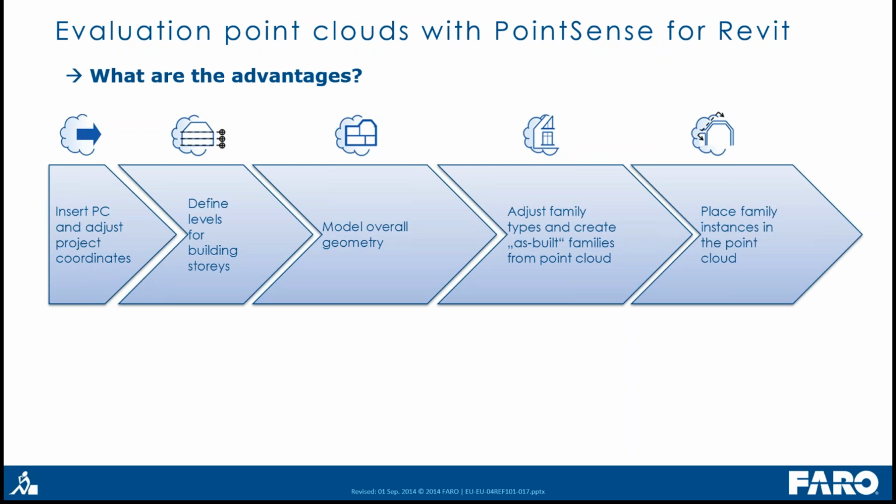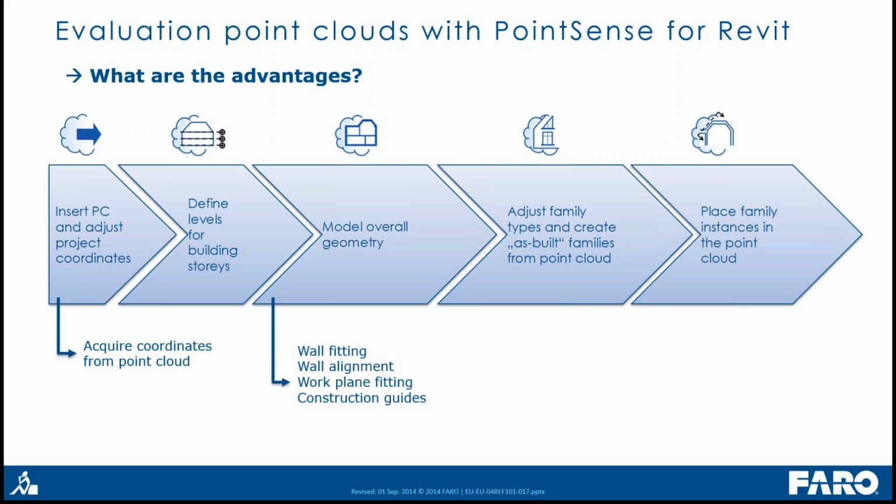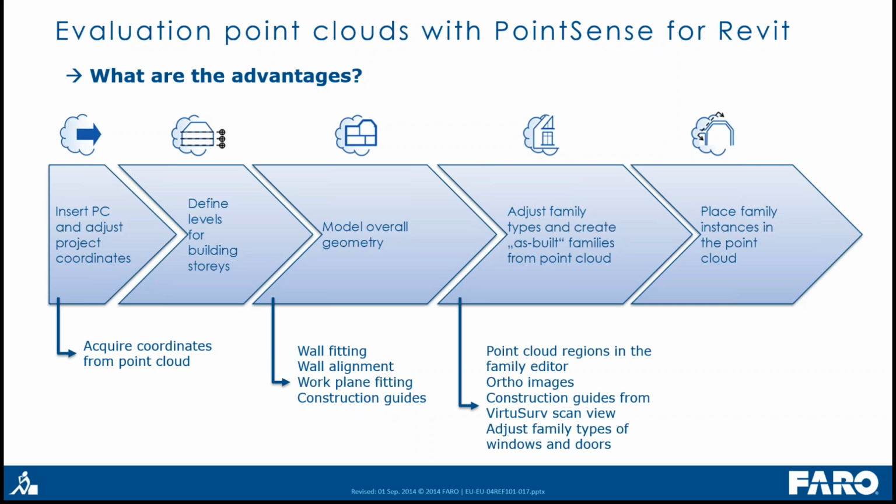And what are the advantages of a product like PointSense for Revit? We can acquire coordinates for your shared coordinate system directly from the point cloud. We have wall fitting and wall alignment tools. We have tools to fit work planes, and we have tools to create construction guides.